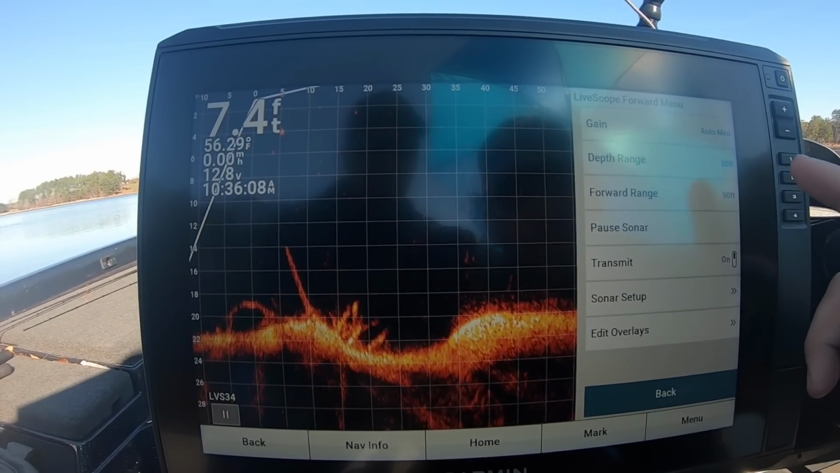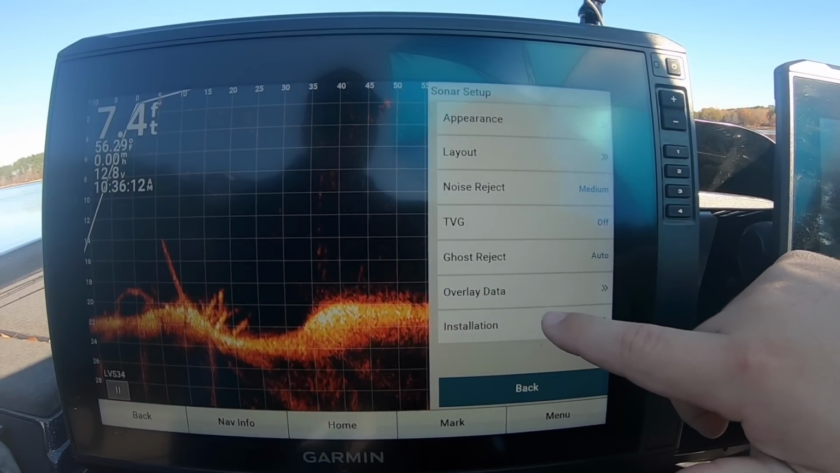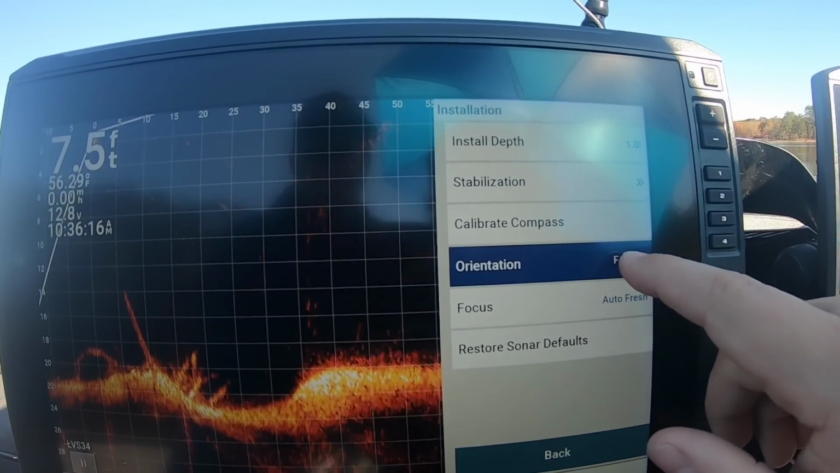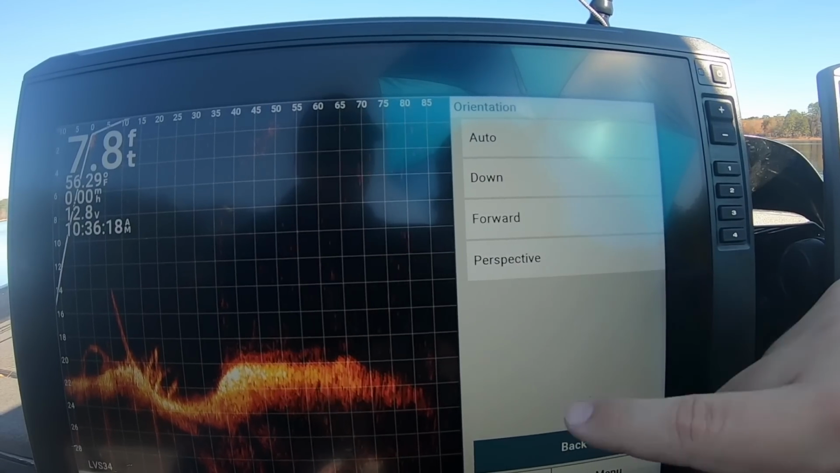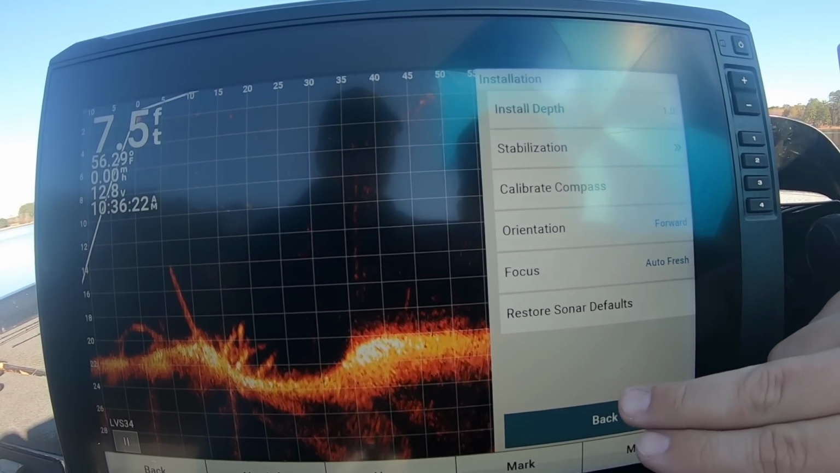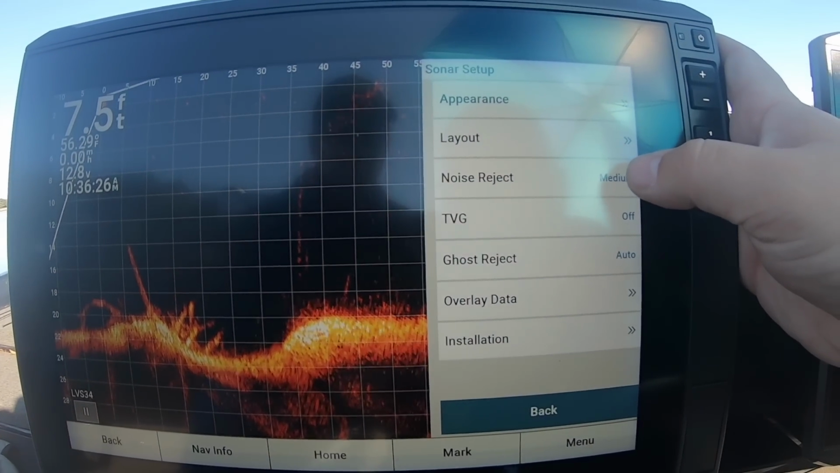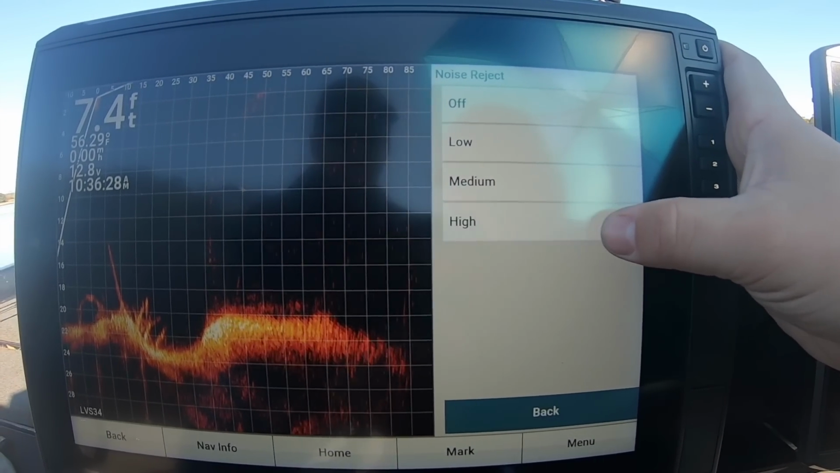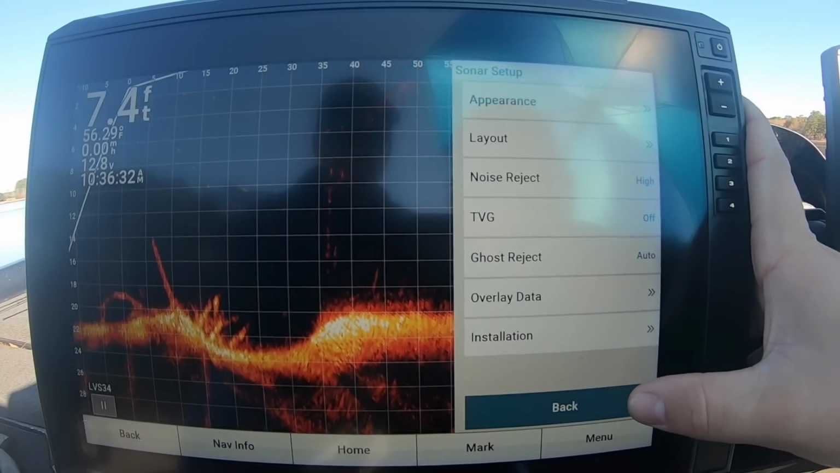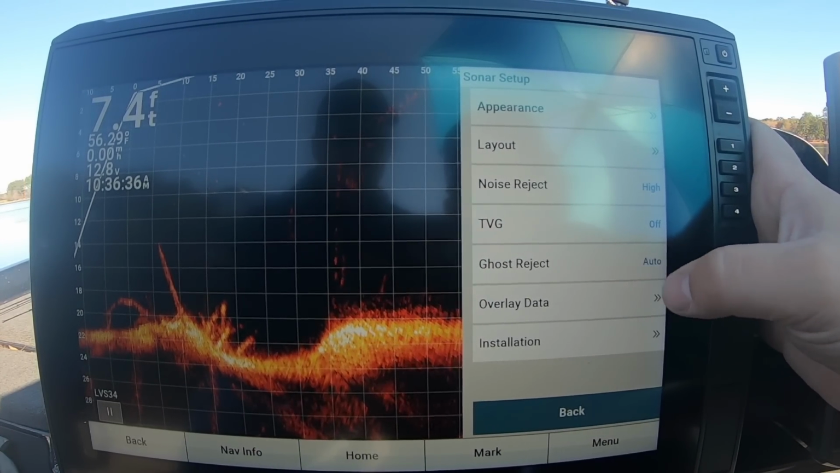So we're going to come into the menu. We're going to first go down here to sonar setup. You're going to go to installation, and it's already set itself to forward because it was on auto. So we're going to make sure it's locked into forward, because that's the mode we're in right now. Then we're going to go back, right here to noise rejection. I like to run mine on high, and the reason being is it's going to filter out a lot of the dumb clutter, and you're able to turn your gain up really high to see what you want to see, and you'll see that here in just a minute.